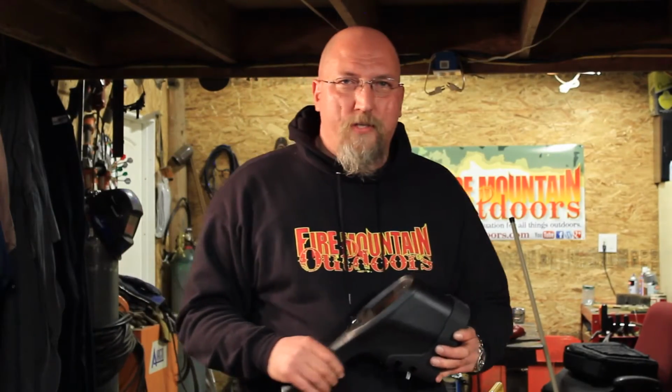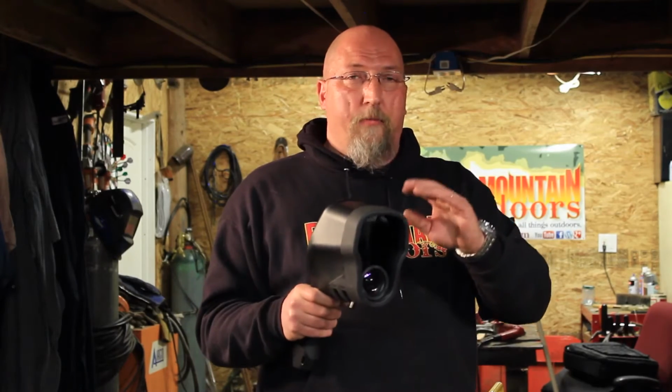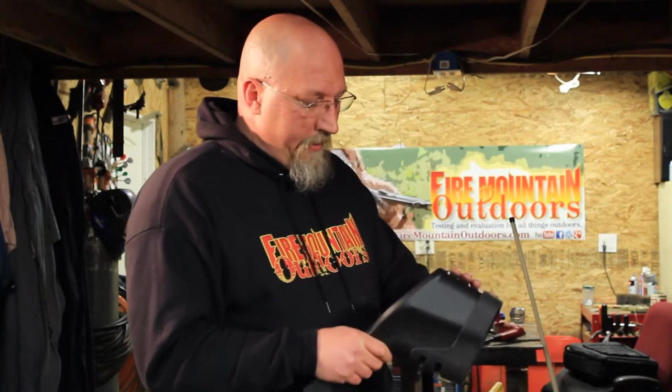Folks, how cool was that? We were able to watch and observe and illuminate the elk with this NiteSite Spotter without disturbing them, without making them run away, without alerting anybody else that we were doing that. That is very cool. This is a very cool device.